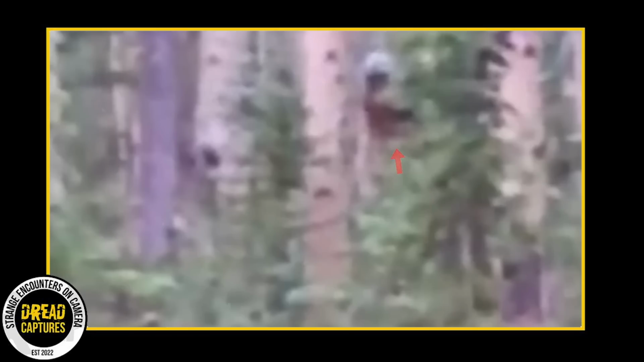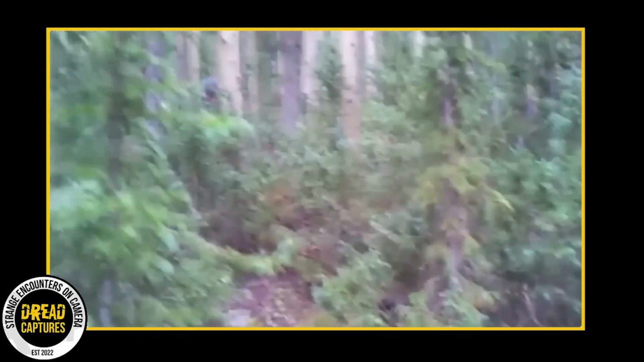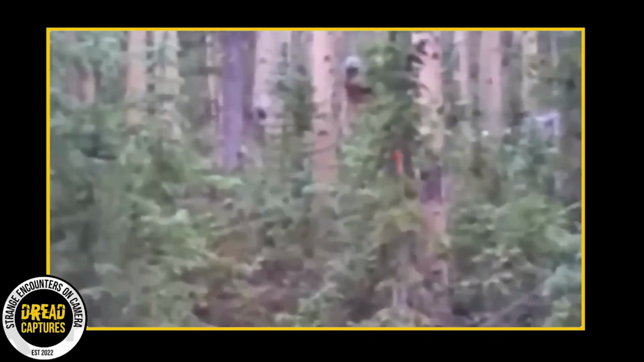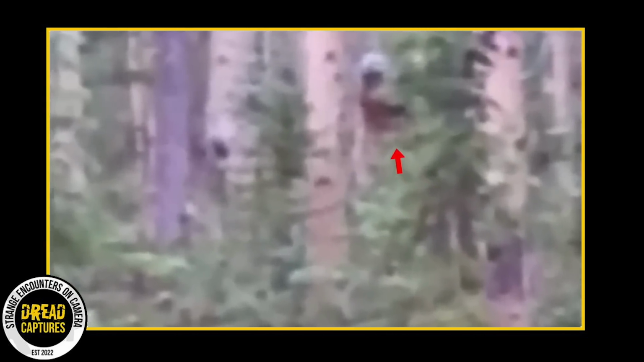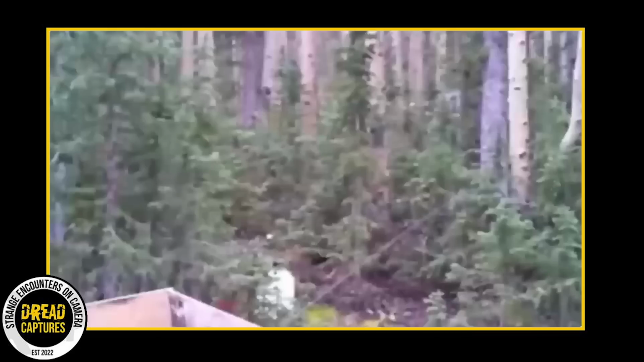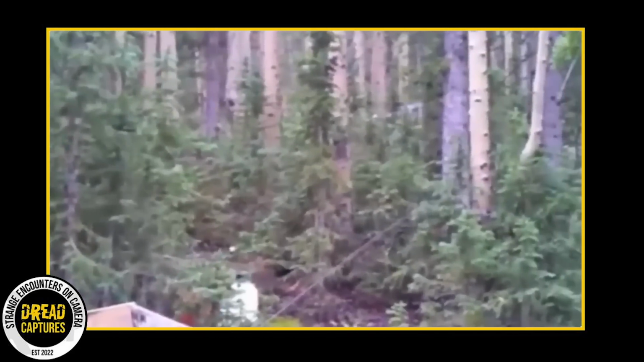This particular entity appears to be moving at a rather leisurely pace. Considering the scale of it, especially when you factor in the filming distance, it seems to be enormous. One may wonder, could this simply be a bear or something more elusive? What do you guys think?